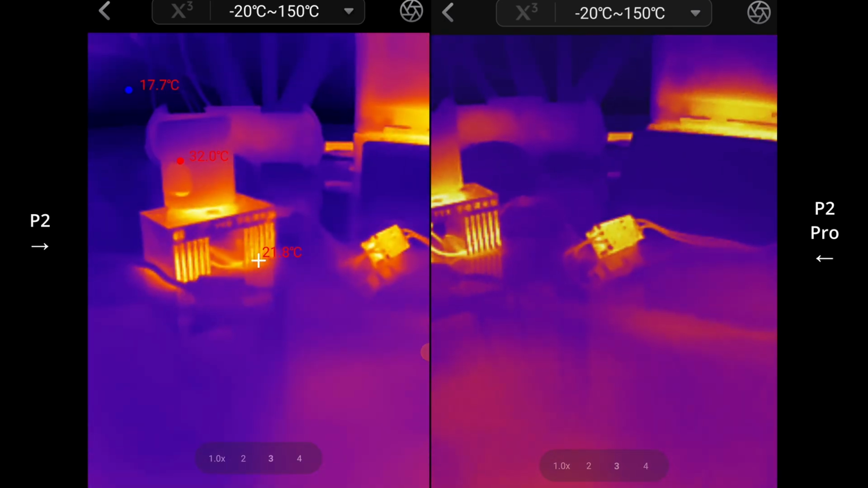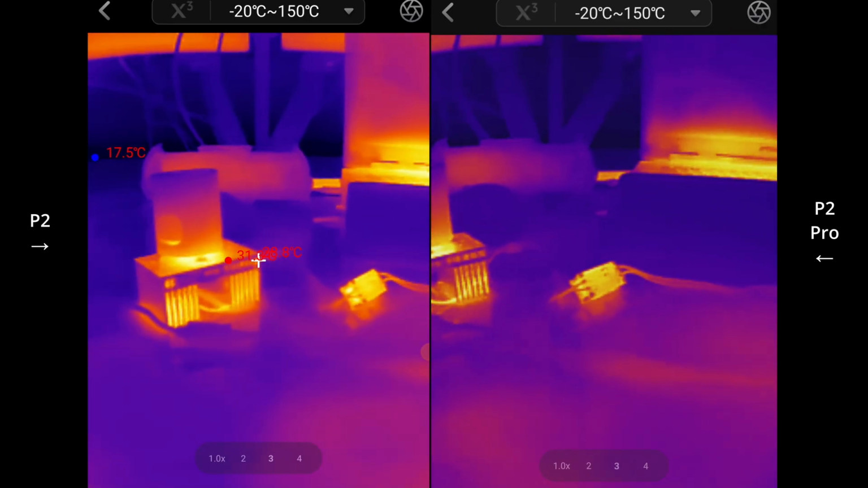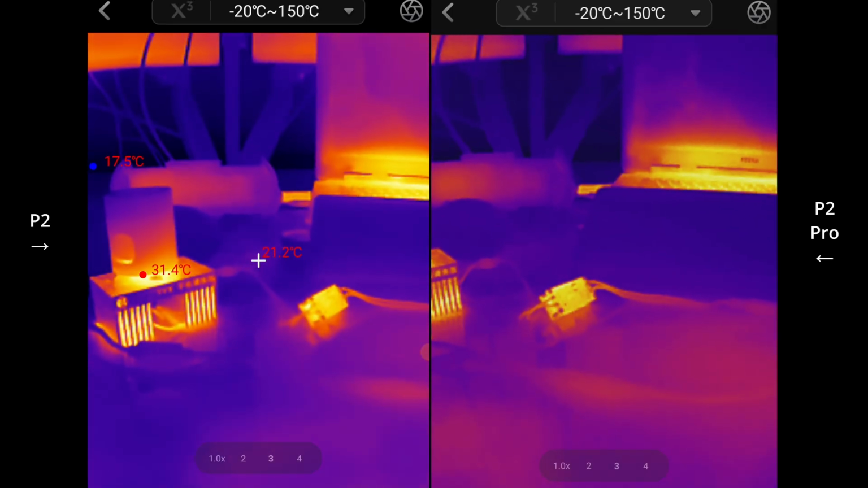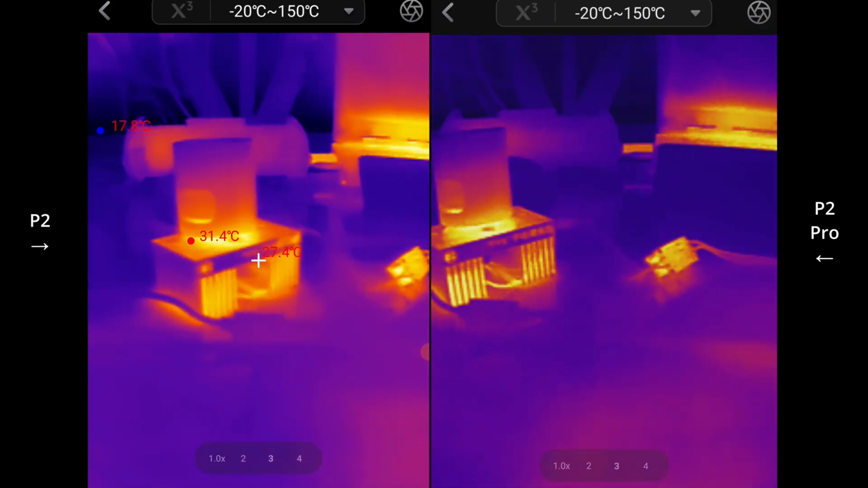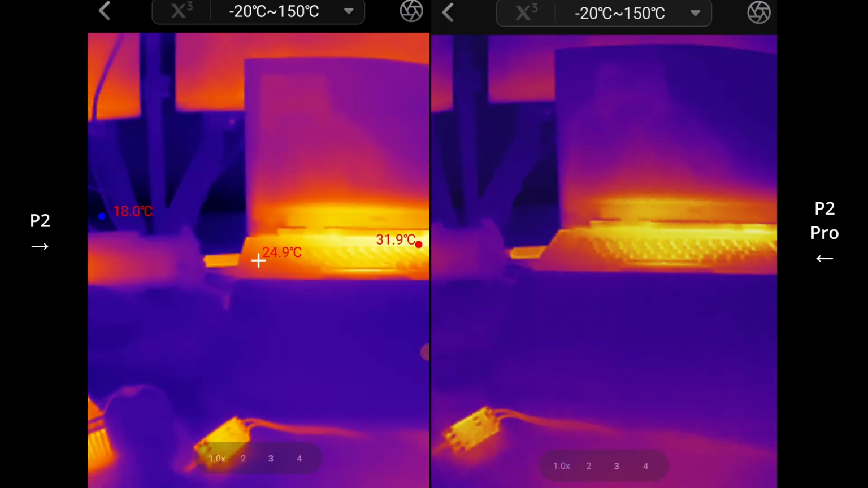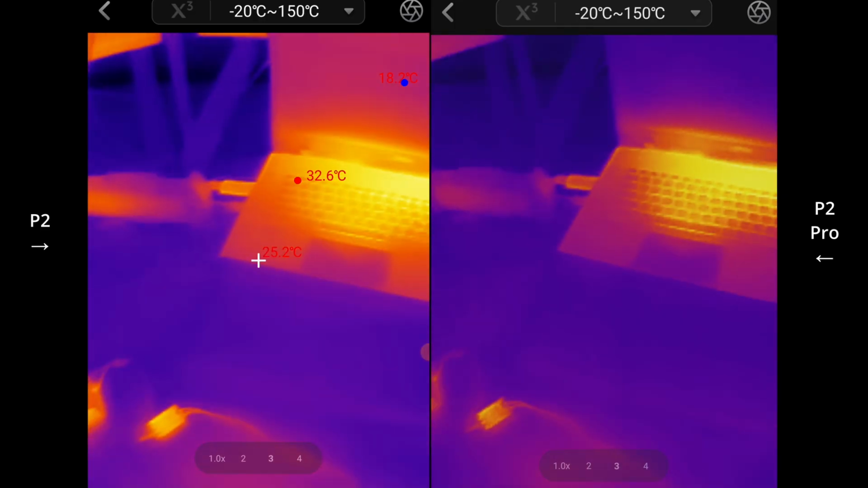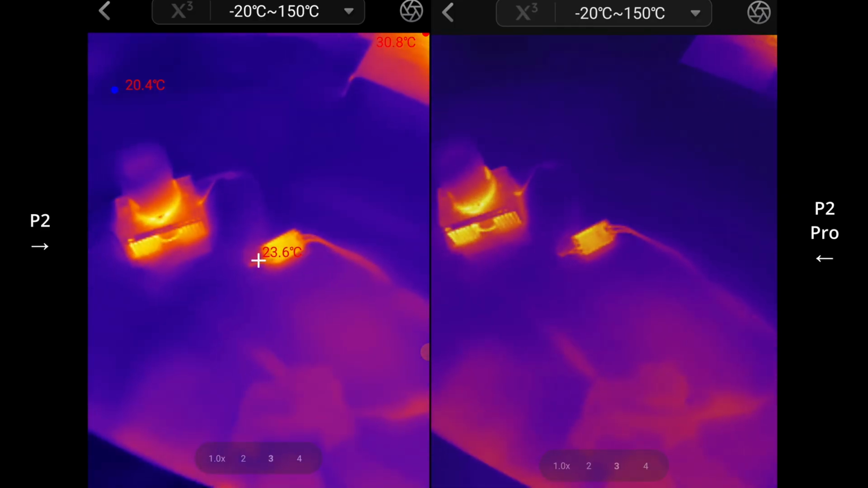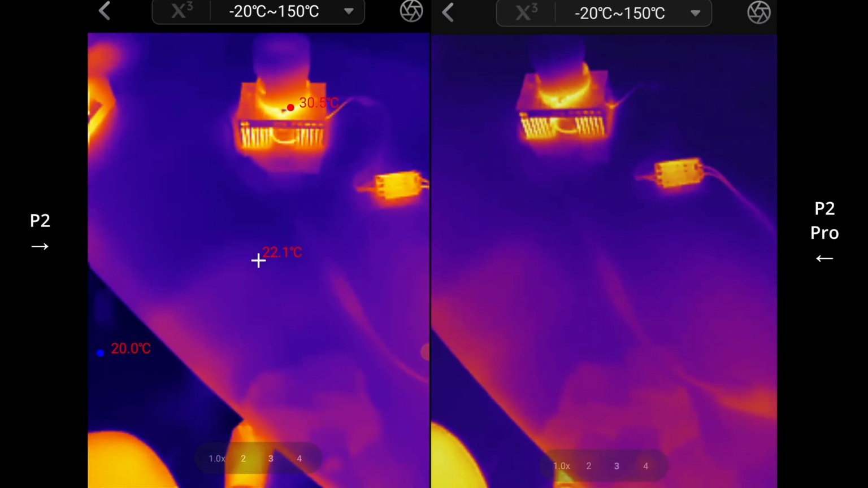And interestingly, I've got both the cameras around the same level and distance away. Look, they're pretty much the same field of view. I can't say one is better than the other in terms of what I see. It's pretty similar across the board.